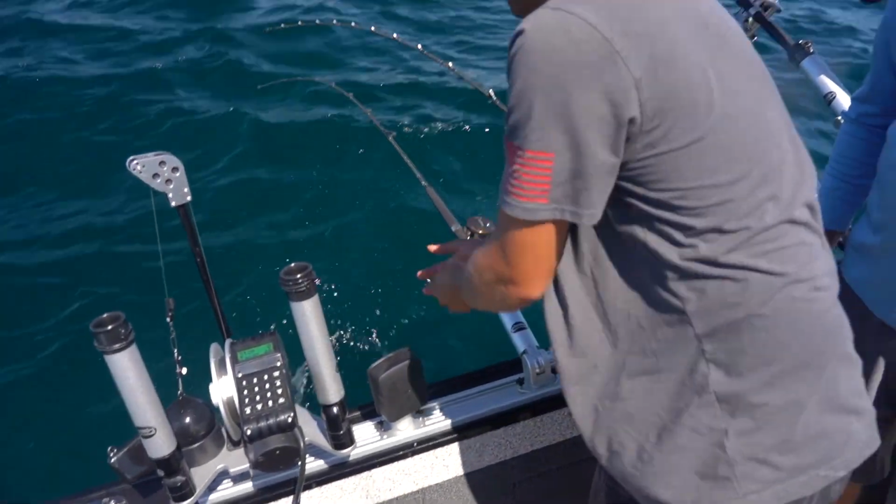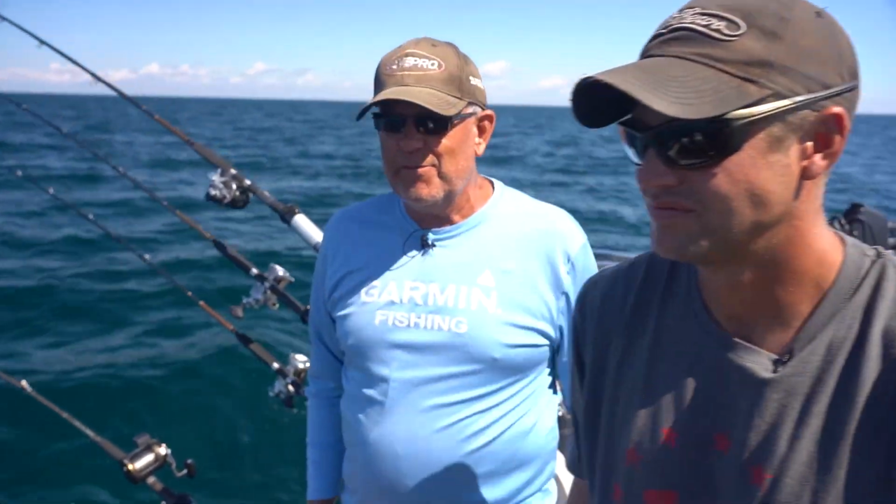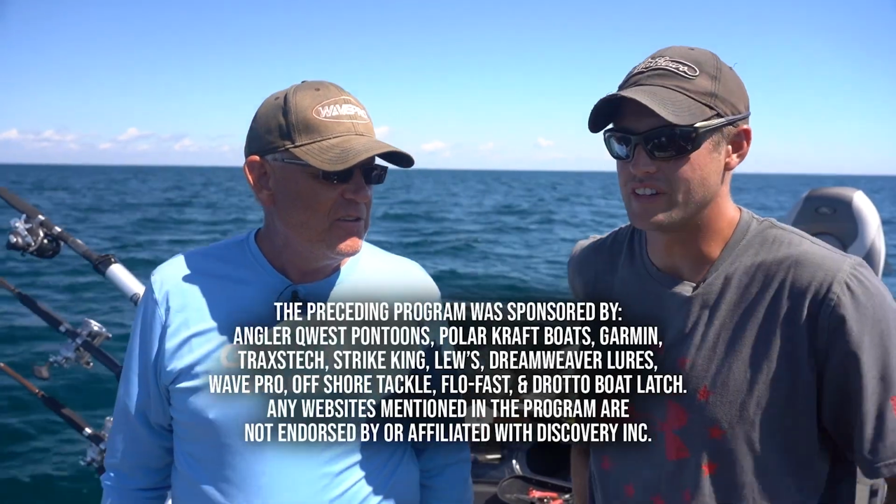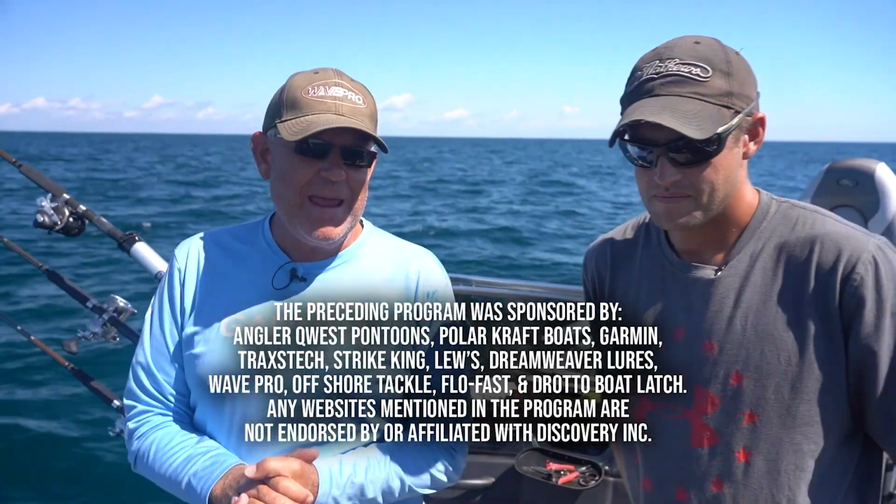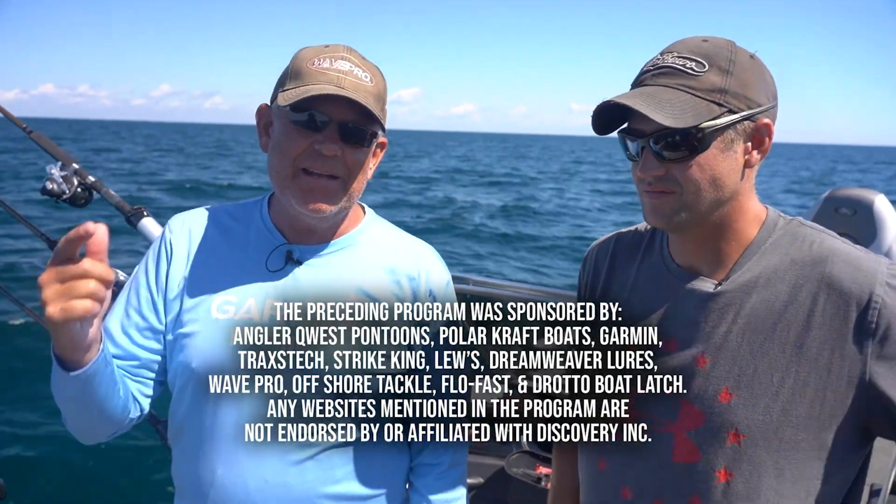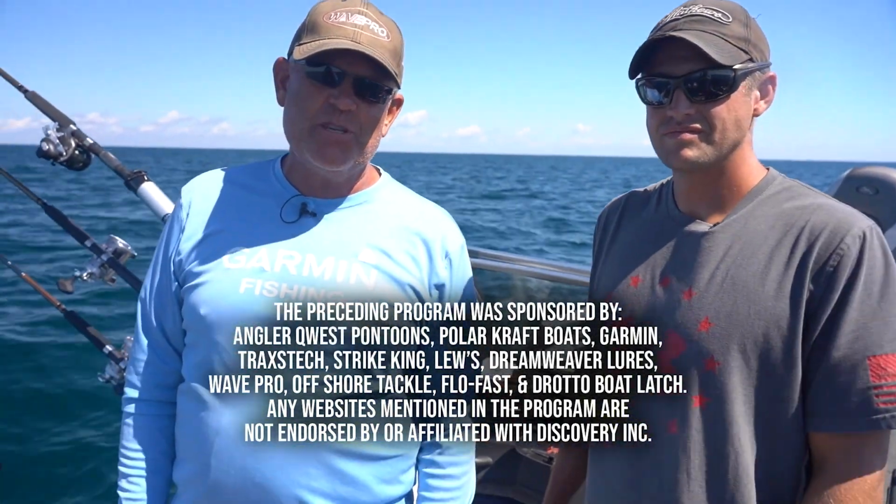If you're looking for an awesome opportunity here for fishing, Travis, this is a legit fishery, isn't it? This is a legit fishery, yep. Absolutely. We've come in May, crushed them. Now it's the end of August, crushed them again. We might even come back at the end of September and see what we can do.